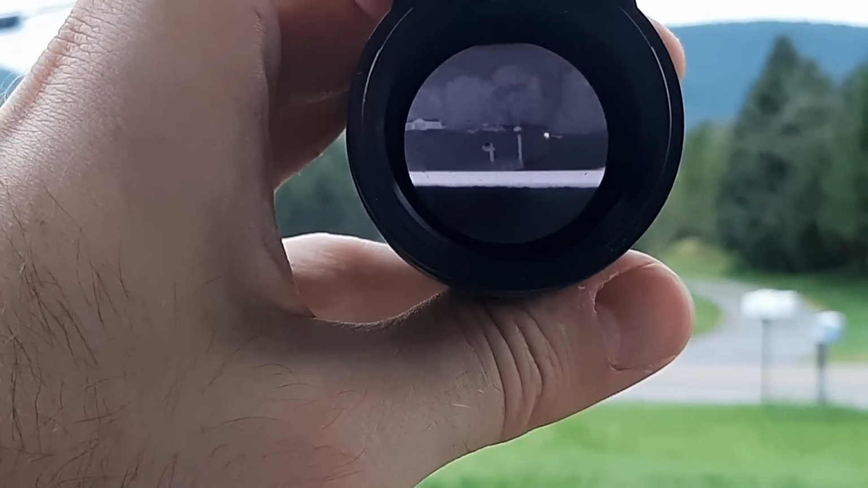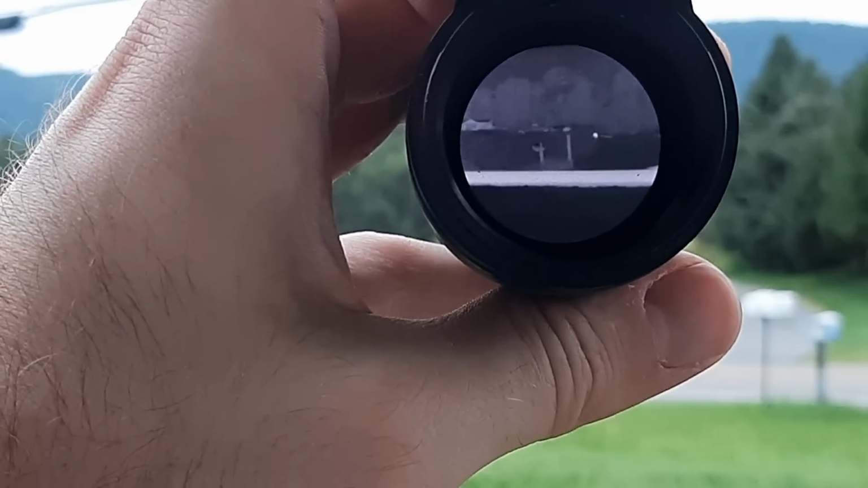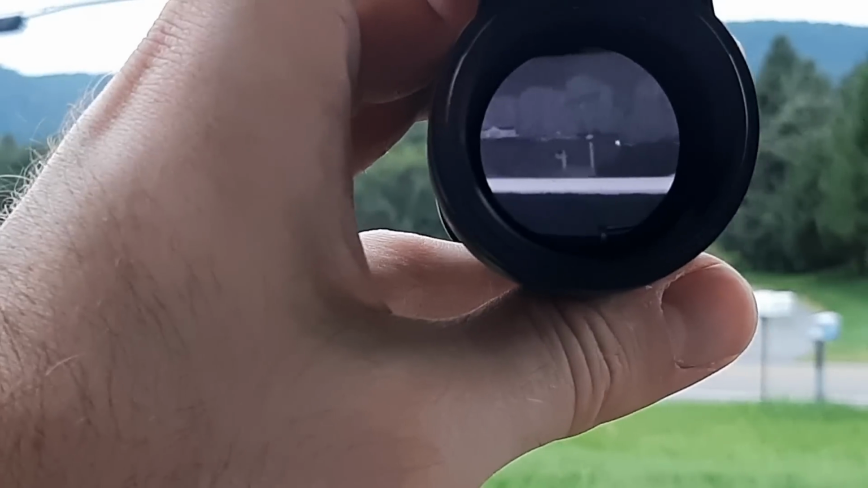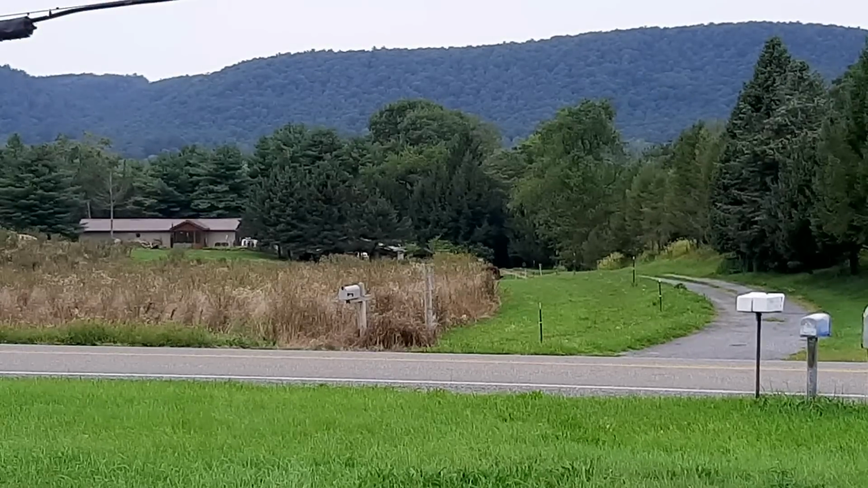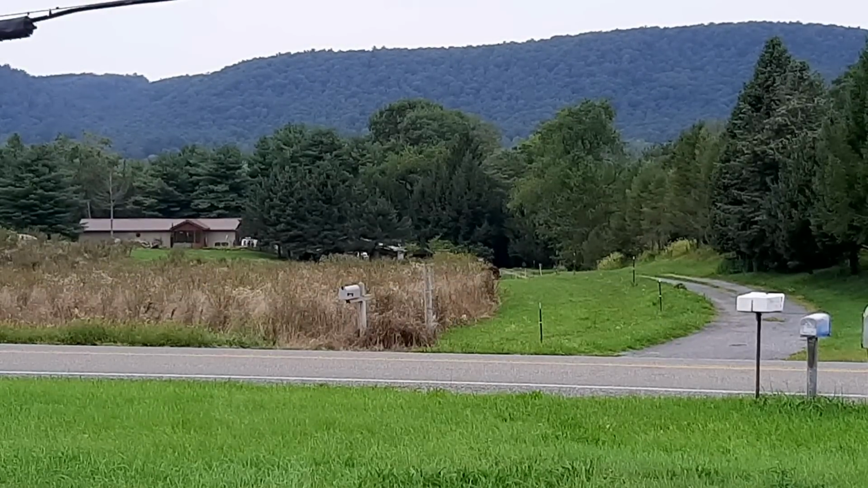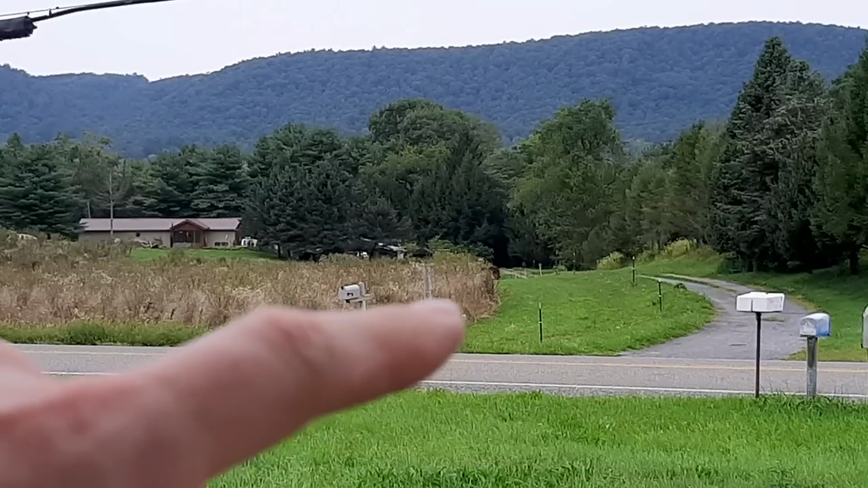Now I'm going to film her when she gets behind the brush, and I'll show you how she evades observation by going behind that brush. And just so you can see, that's what it looks like without the thermal. So she is right there.